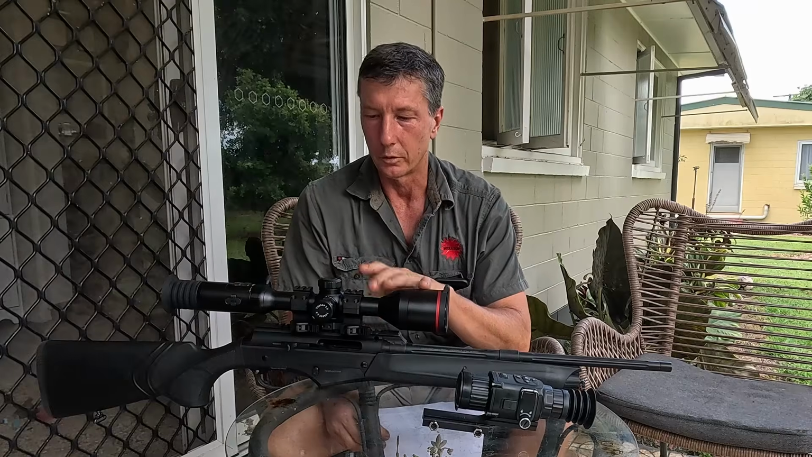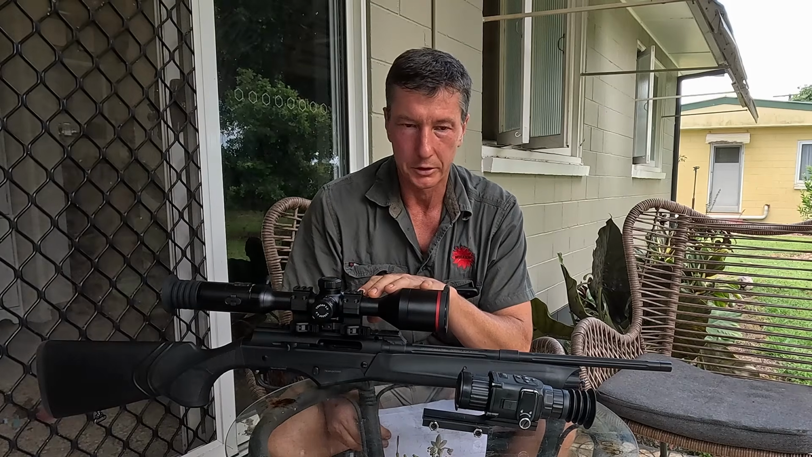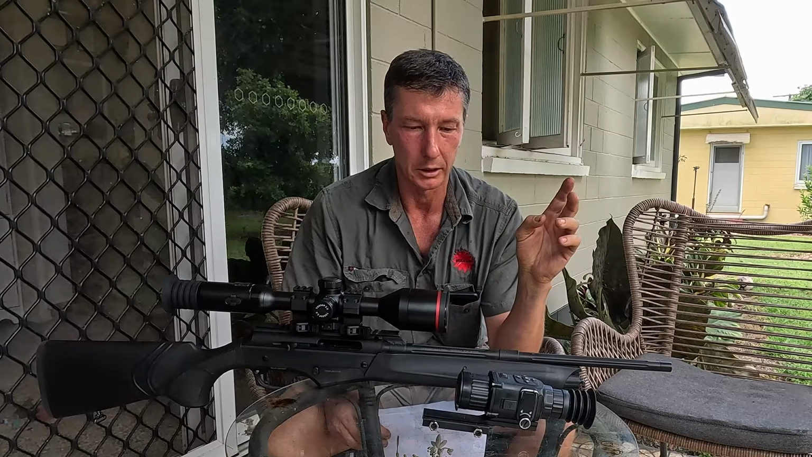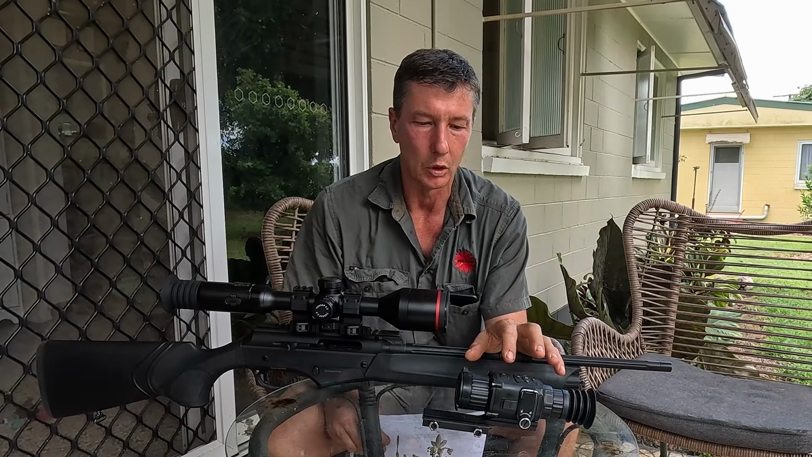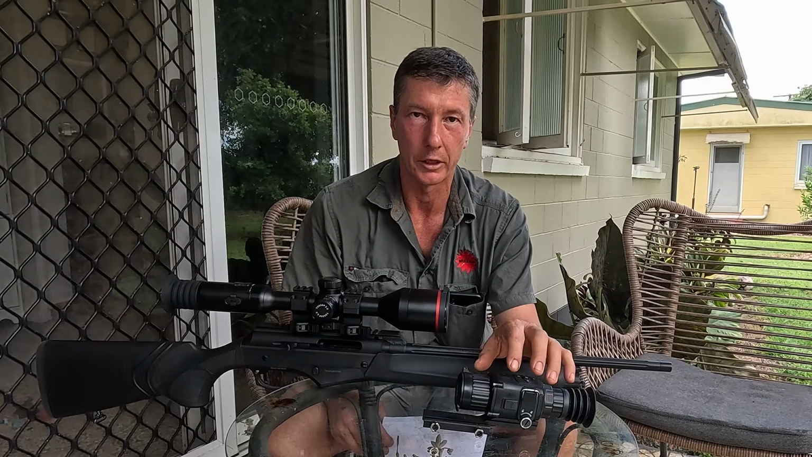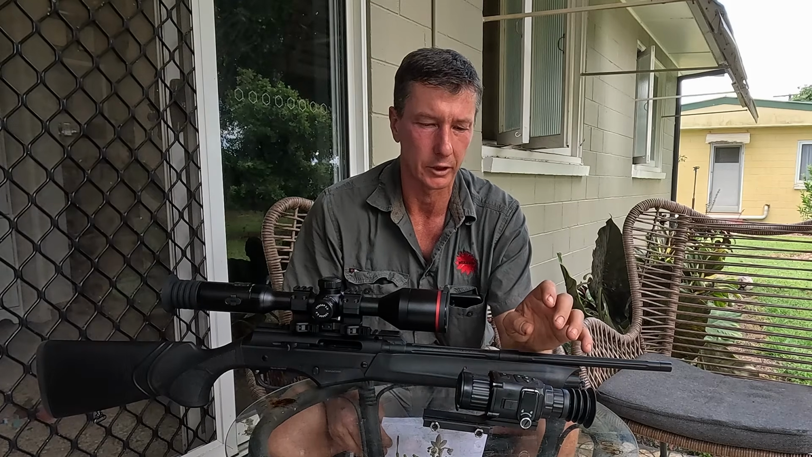This week I got the new thermal scope. It's a Guide TU650 P. It's on the Hikmicro push button 223 to replace my Hikmicro Thunder TH35, which I've had for 2 years.